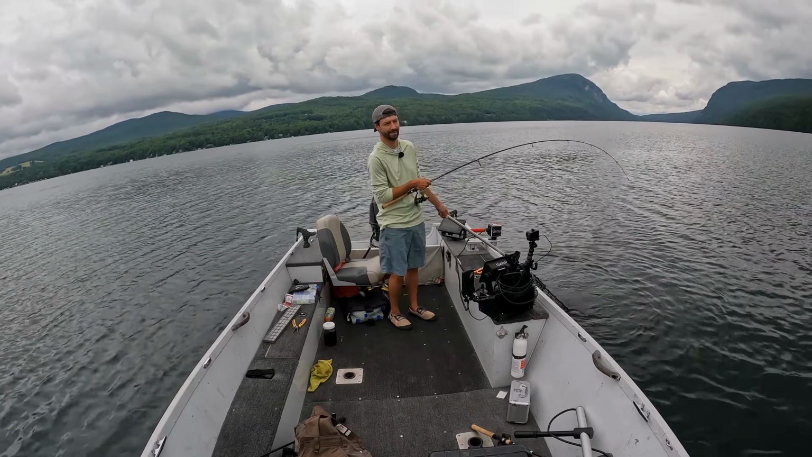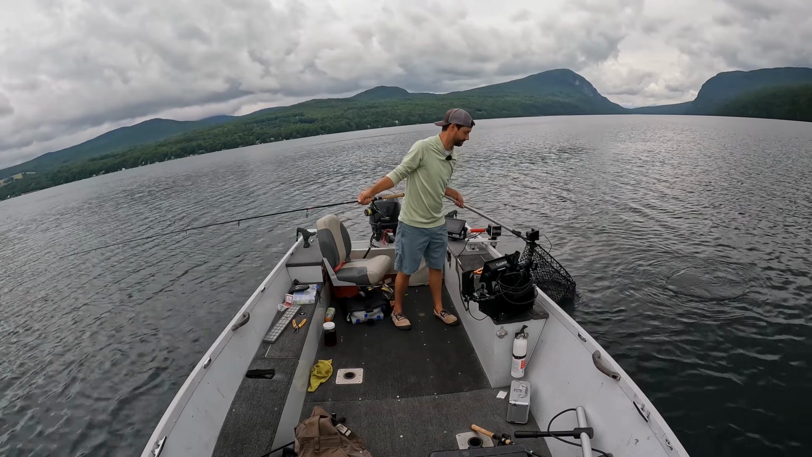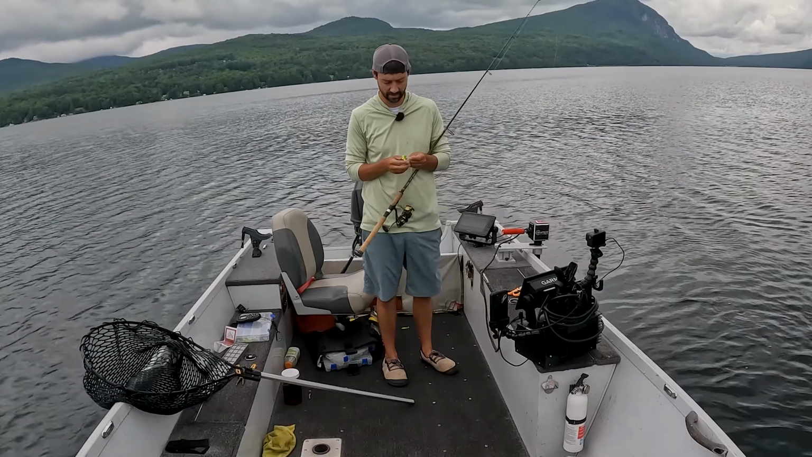Oh, he just swam out of my net because it wasn't... oh, there he goes. Popped him off anyways. Having the right hooks matters.